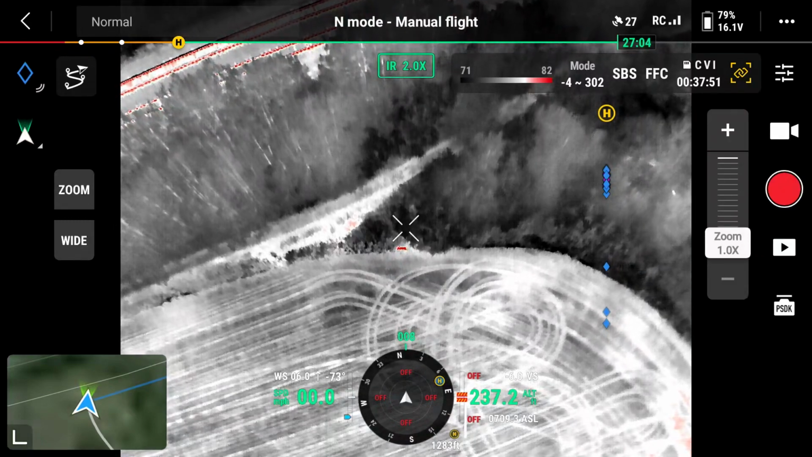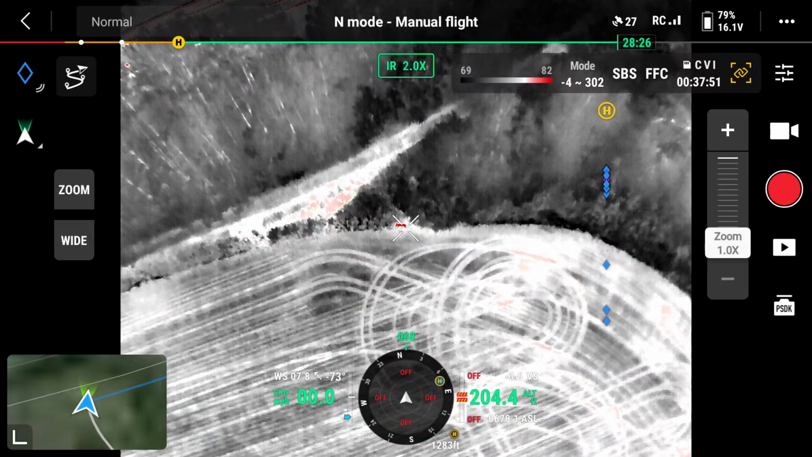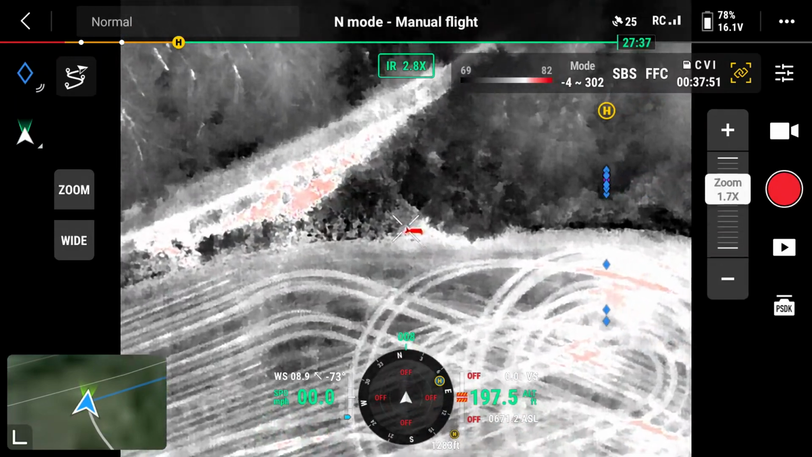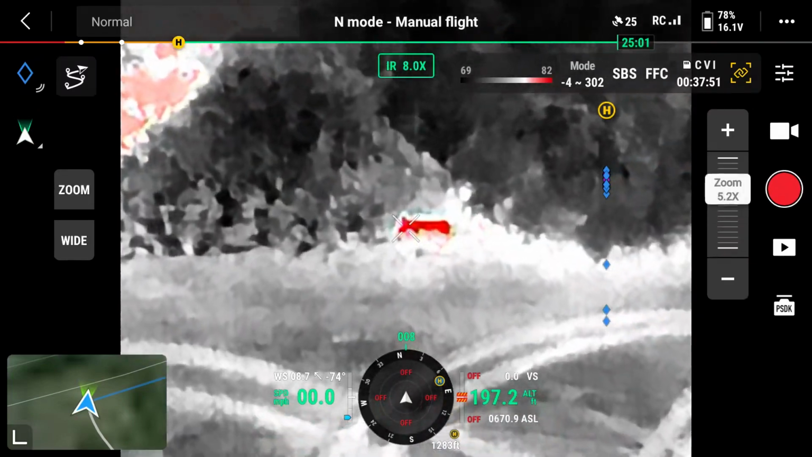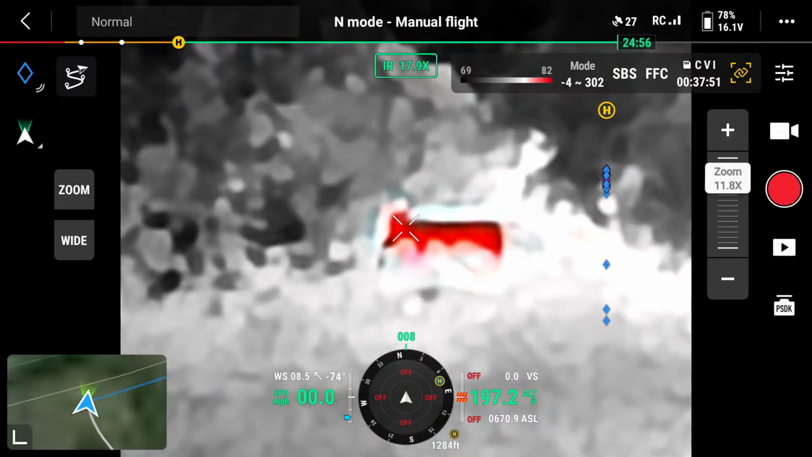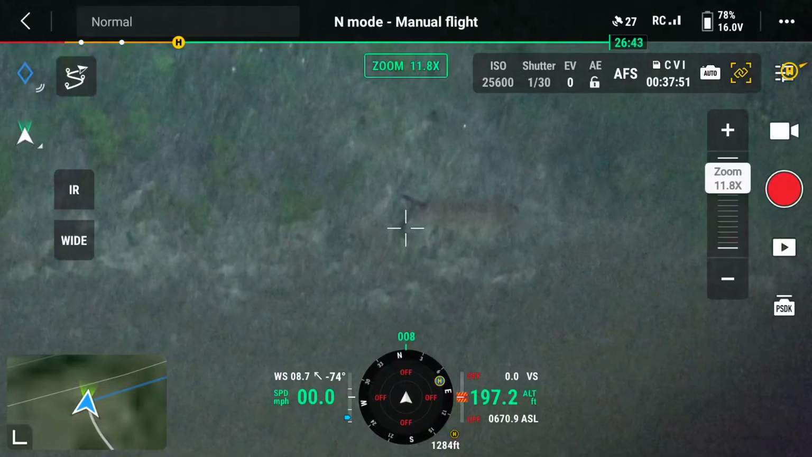So for my business, primarily, I'm doing deer recovery and any of my property, like wildlife surveys or whatever, counting deer. I'm going to be doing those during the daylight. I don't really think those are going to be effective or efficient at night.